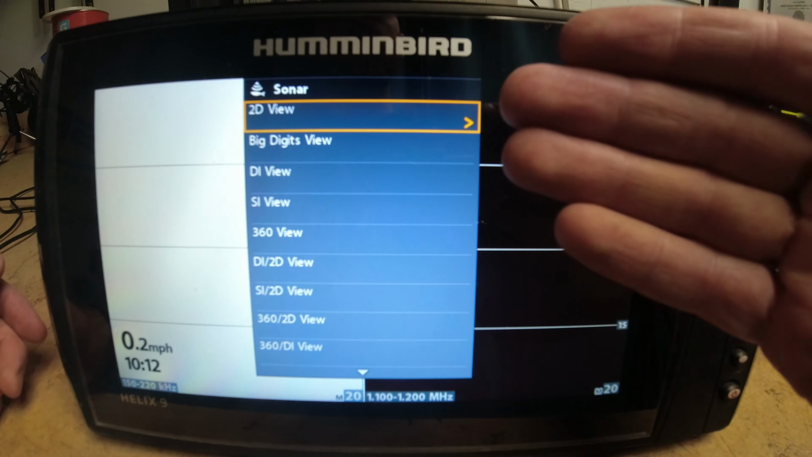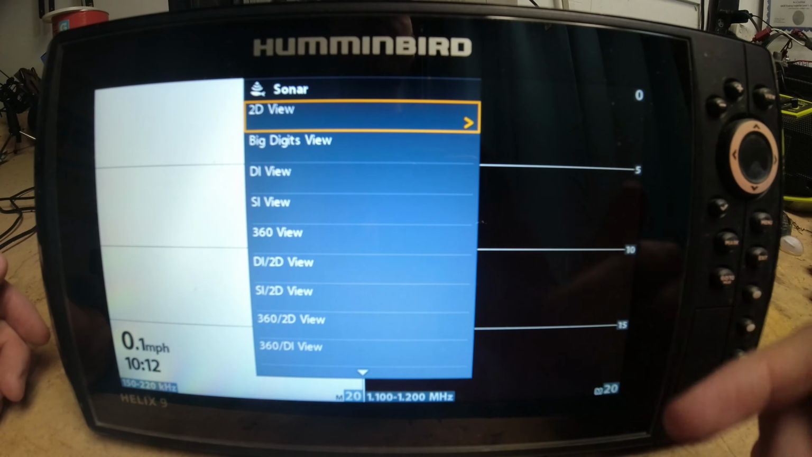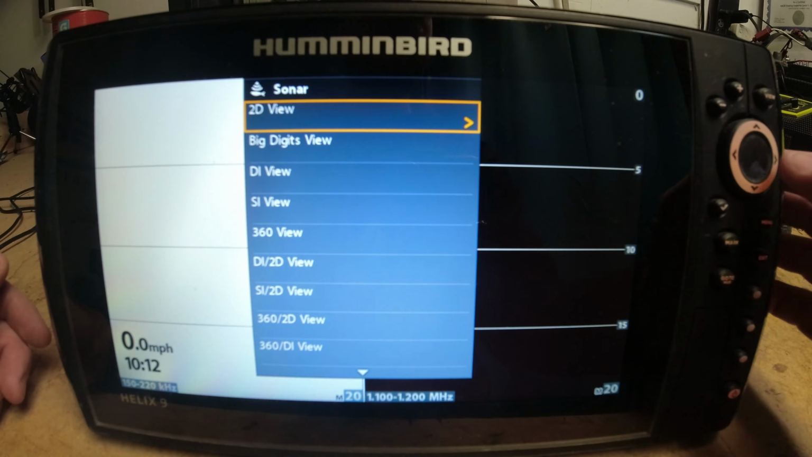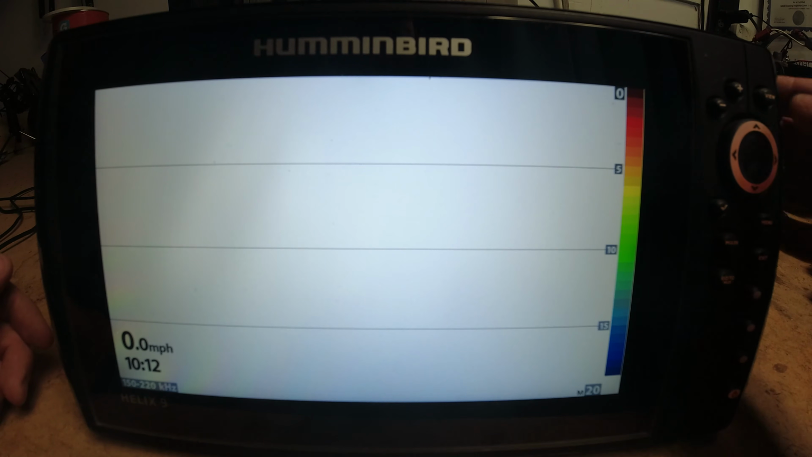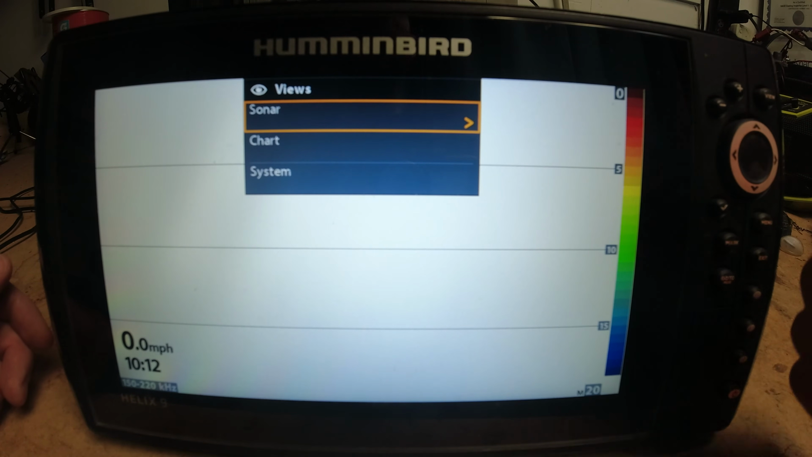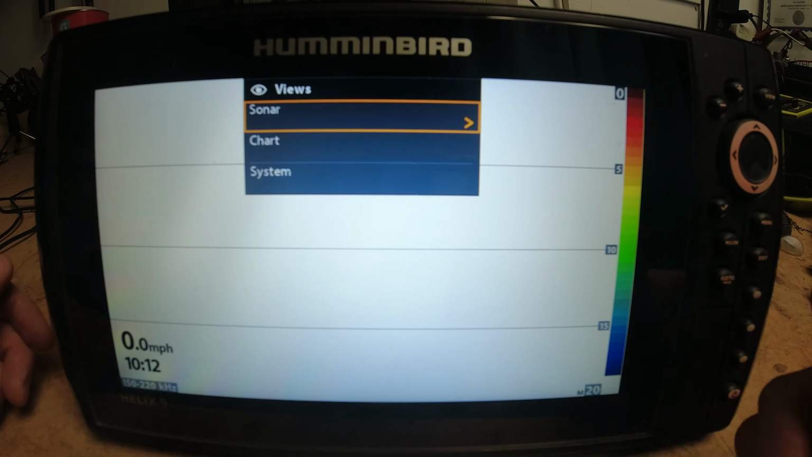So we went over to our quick option Sonar, and then it pulled up all of our Sonar options here. If I want to view 2D, I just press on the right directional pad here and it'll pull up my 2D. That'll keep you from having to scroll through the views tab. I'll show you guys exactly what I mean just in case you're not familiar with it.